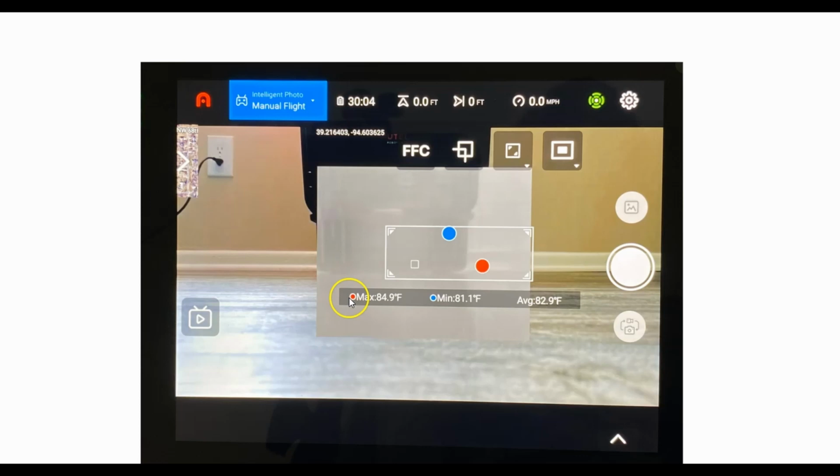The other thing you'll note is that because we've already changed it from Celsius to Fahrenheit, now everything is in Fahrenheit. The system automatically gives you the choice and provides you with an average temperature if that's necessary. And that would be useful when you're doing things with regard to agriculture, or looking at plant health, or crop growth, those types of things. Having that average temperature might be useful, as well as if you're taking a look at water.